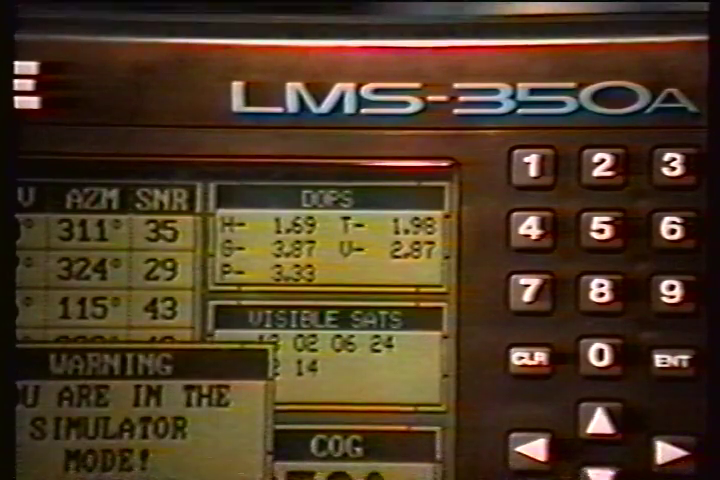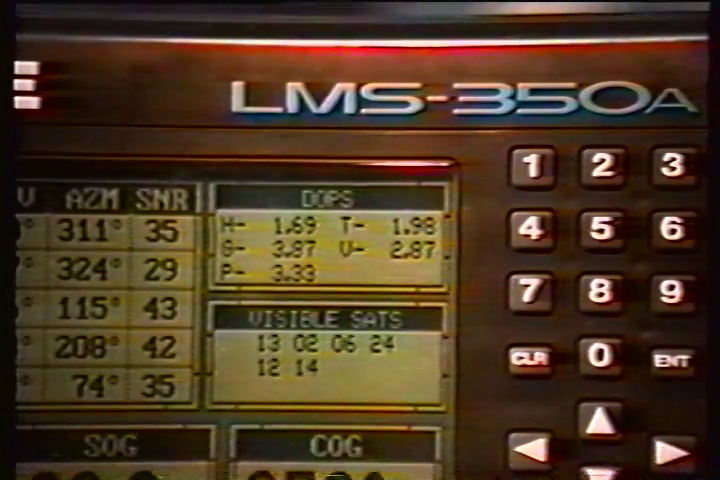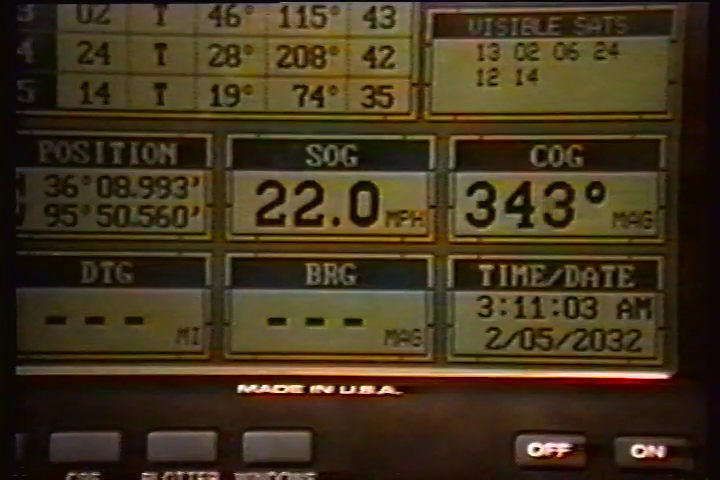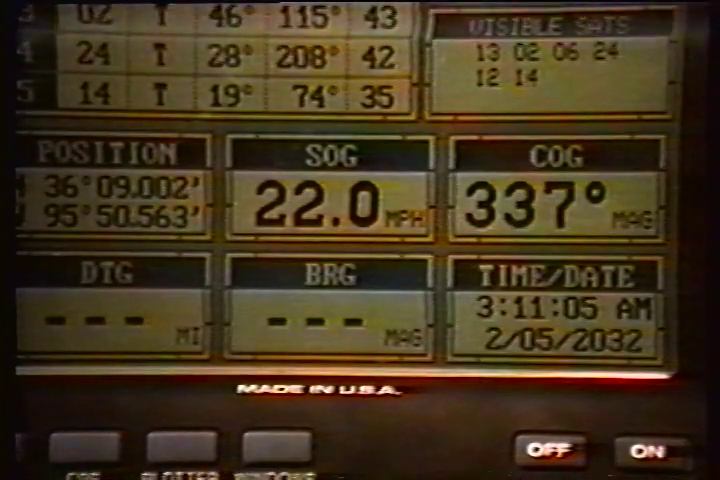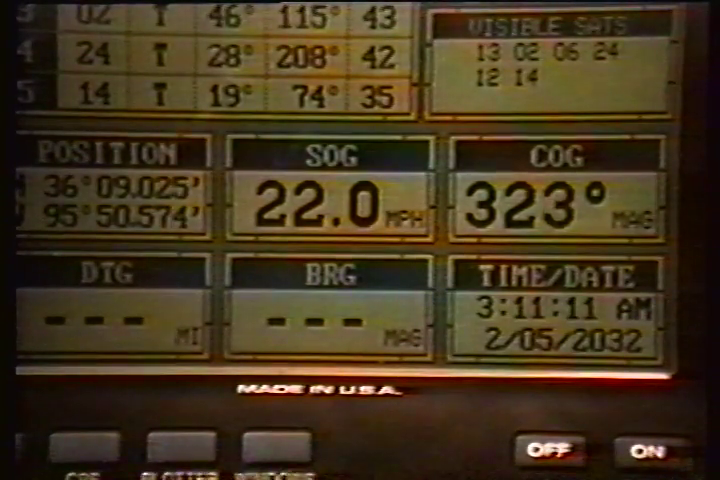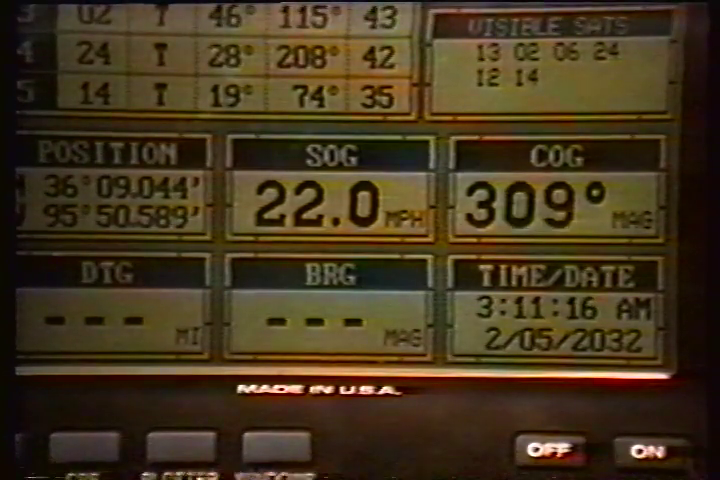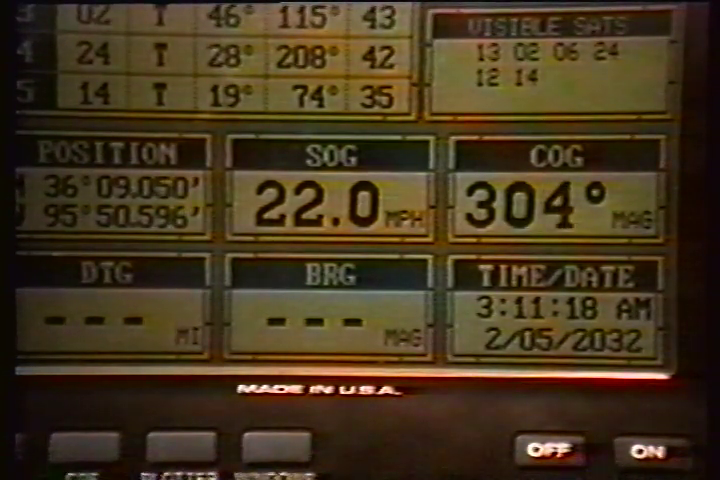The GPS receiver selects satellites based on GDOP. Therefore, it always tries to use satellites that have good DOP values. These depend on the azimuth and elevation of the satellite and any ground-based obstructions. Remember, the smaller the number, the better on all of the DOPs. At the bottom of the screen are the present position, speed over ground, the SOG, course over ground, COG, distance to go to waypoint, DTG, bearing to waypoint, BRG, and local time and date displays.